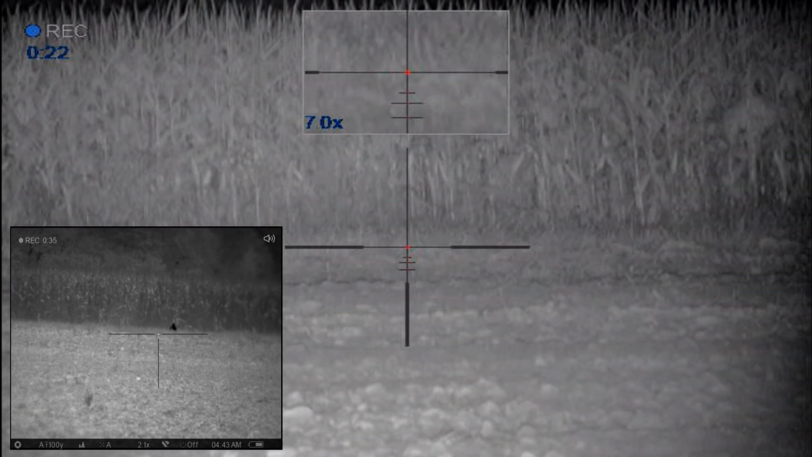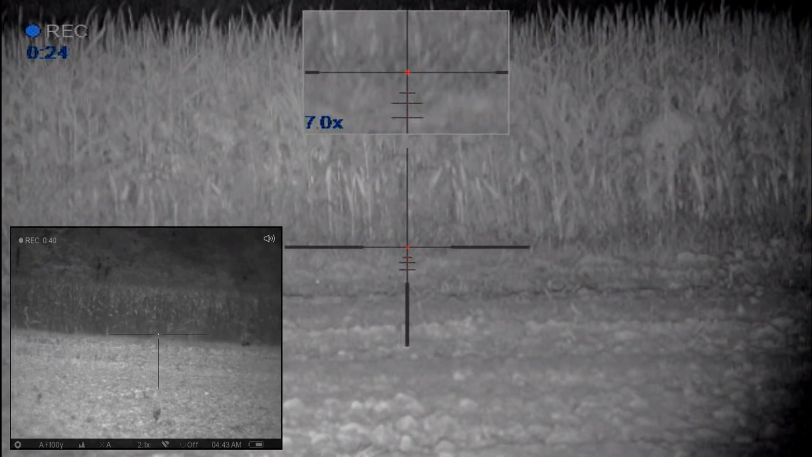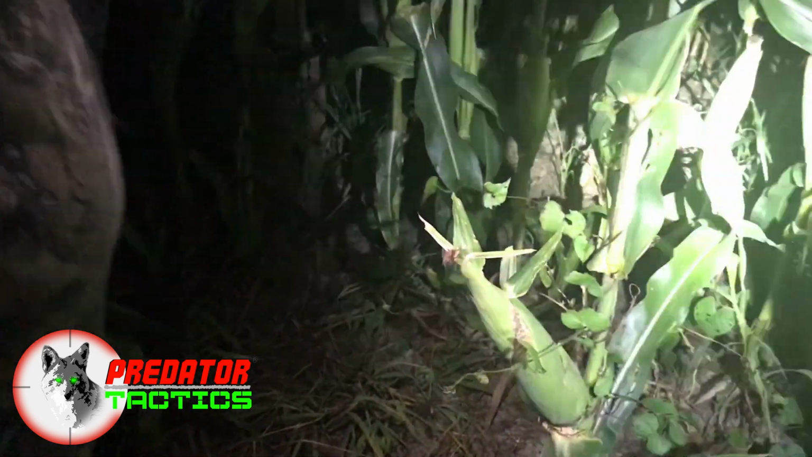You can vaguely hear the distress sound of the coyote through Dave's thermal. Got this coyote hit. Now the search begins. Just did a stand here and got a coyote in this corn. Getting ready to go in here and look for him. Any blood over there? I'm looking for. Oh, I ain't near as good as yours. Let me break out the backup light. Hang on. I seen him go back in there about 10 feet.